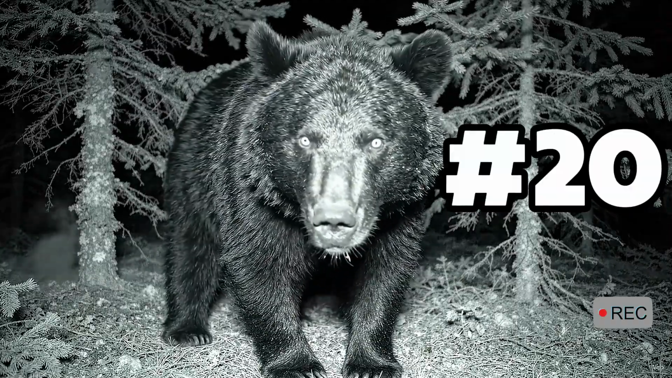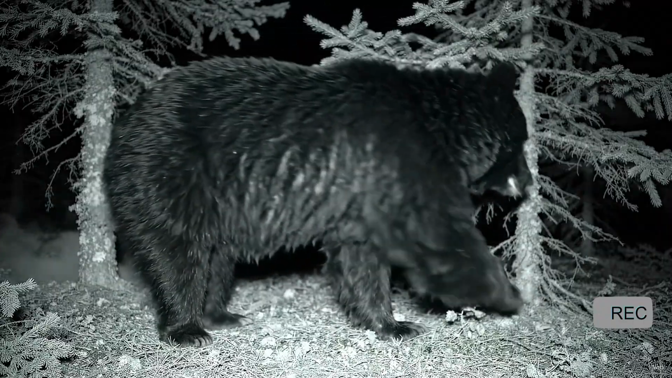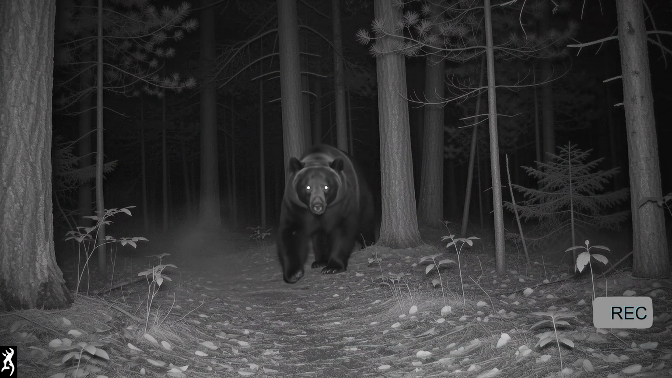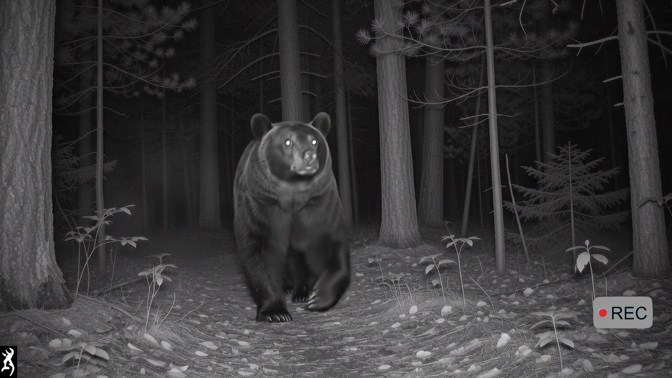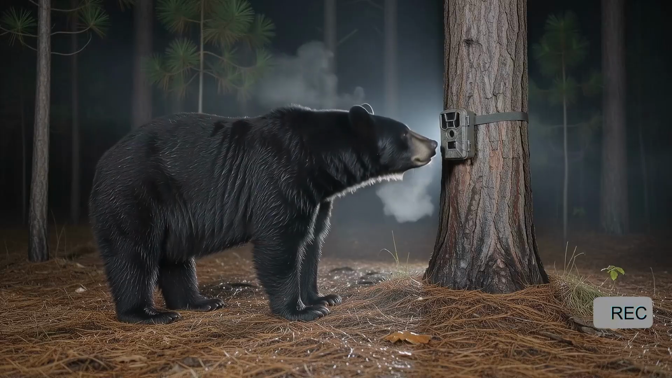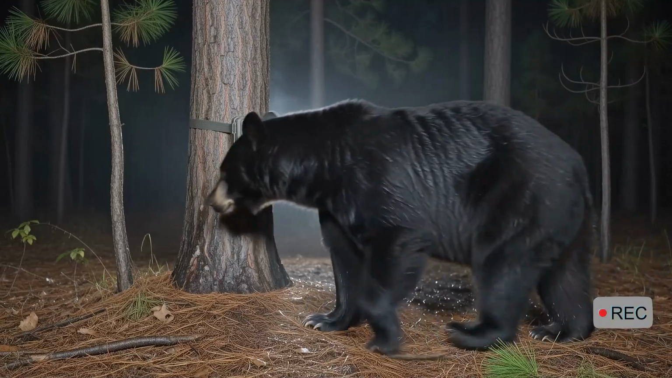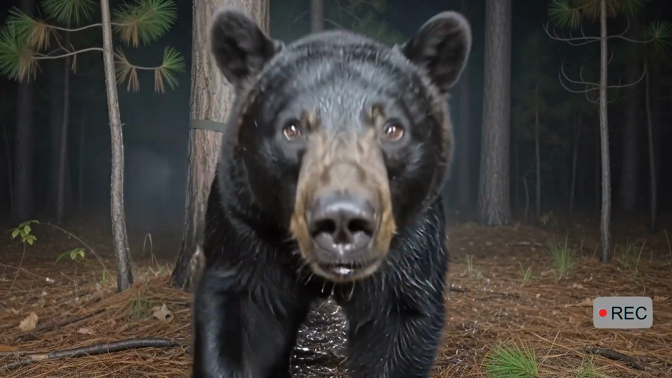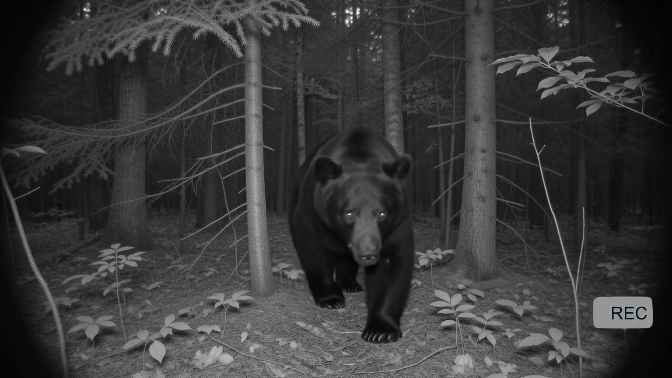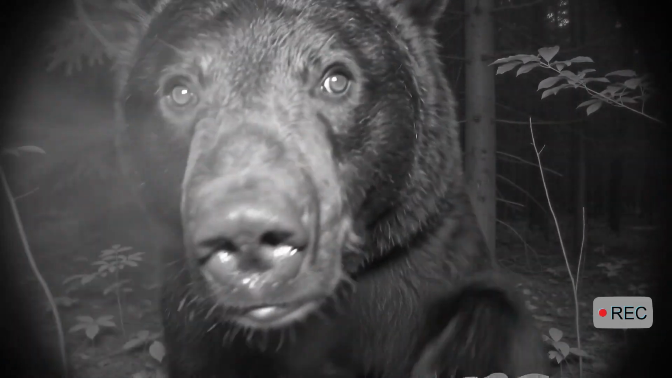Number 20. At number 20, a black bear discovers something unfamiliar attached to a tree. At first, it keeps its distance. Then curiosity takes over. The bear approaches slowly, sniffs the housing, and presses its nose against the lens. Bears have an extraordinary sense of smell, so this camera may have carried traces of the person who installed it. What looks like aggression is more likely a careful investigation. Unfortunately for the camera, the bear decides that smelling it is not enough.